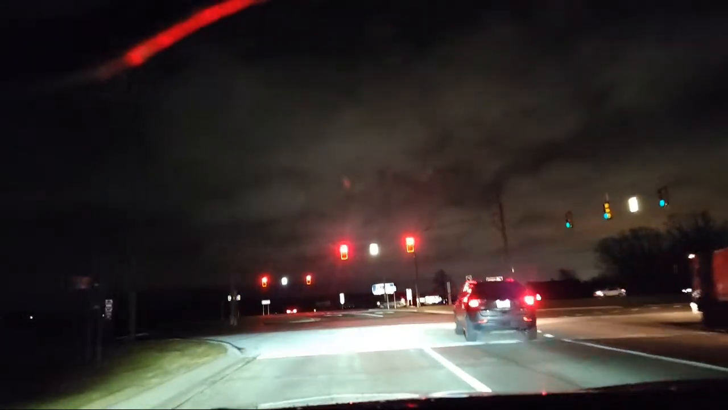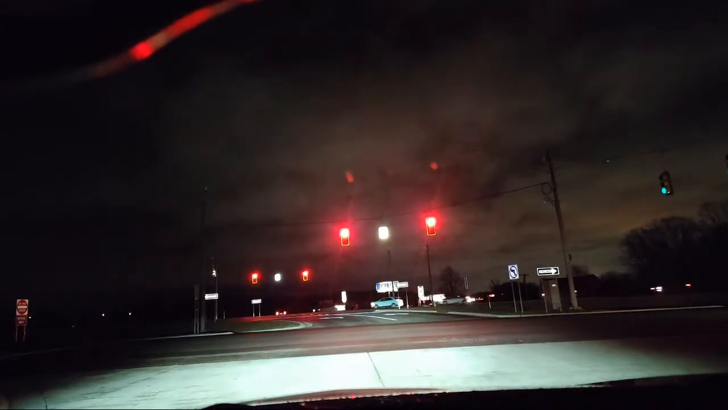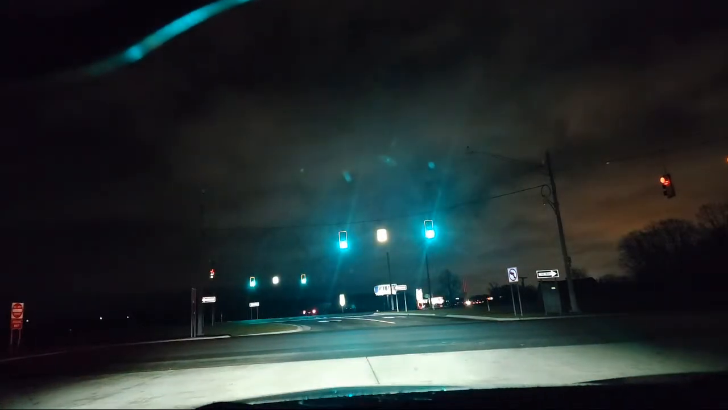This is a one-way going to the right. So when the light turns green, I'm going to go across the road, and then I'm going to make a left and get back on the expressway. I want to show you some struggles that beginners have. So I look left and right.